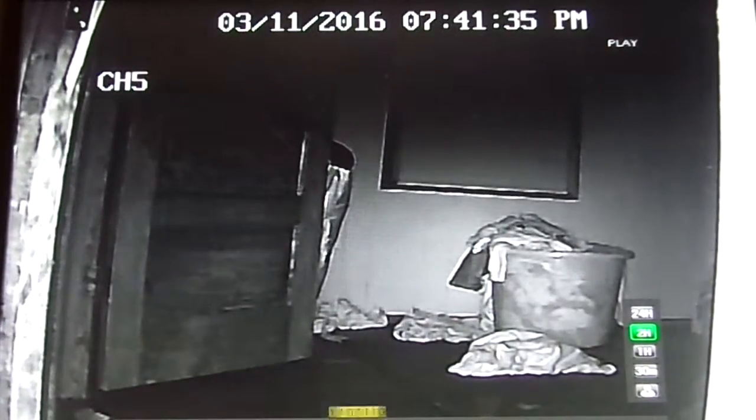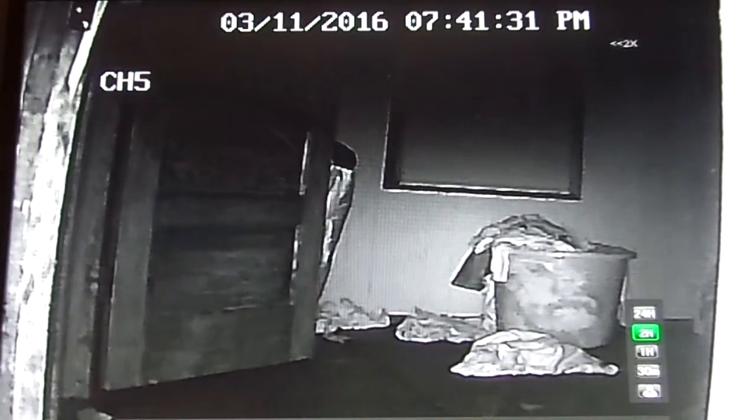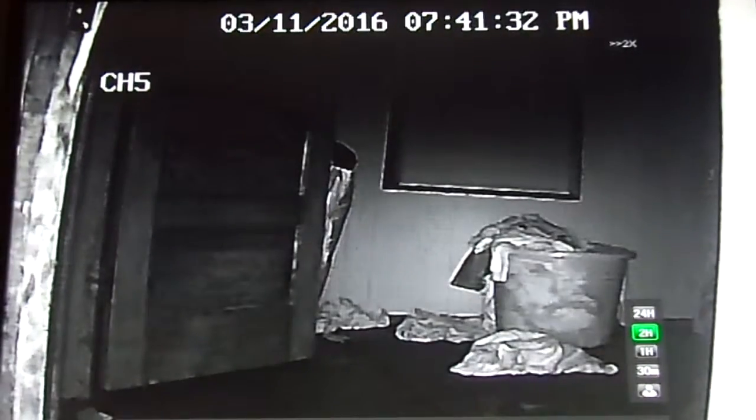And you know what? There was all sorts of activity when we left. Let's back that up and we'll see if we can capture any stills of that. Let's back that up again. Here's a good one. I don't know what I spilled on my pants, but those UV cameras pick up everything. Oh shit.